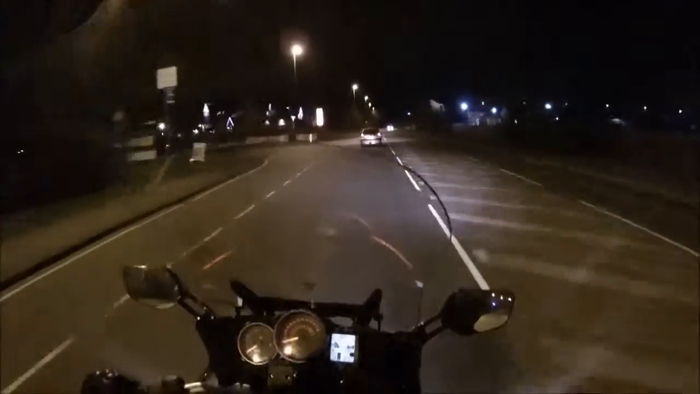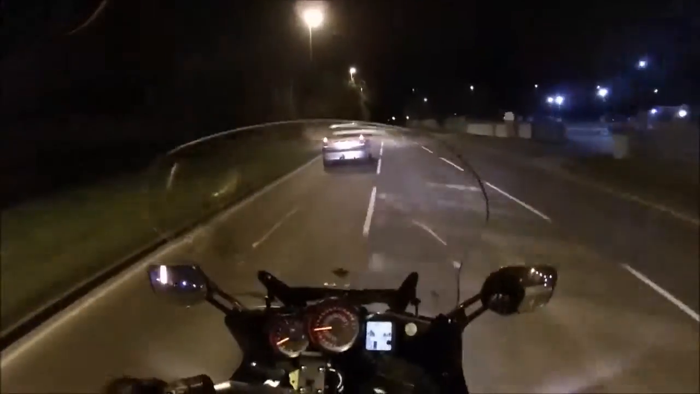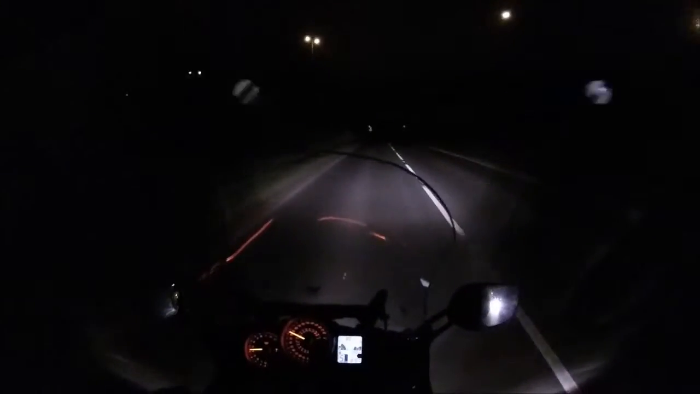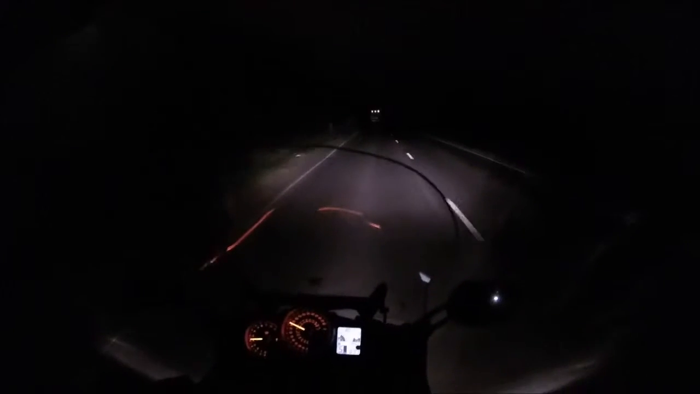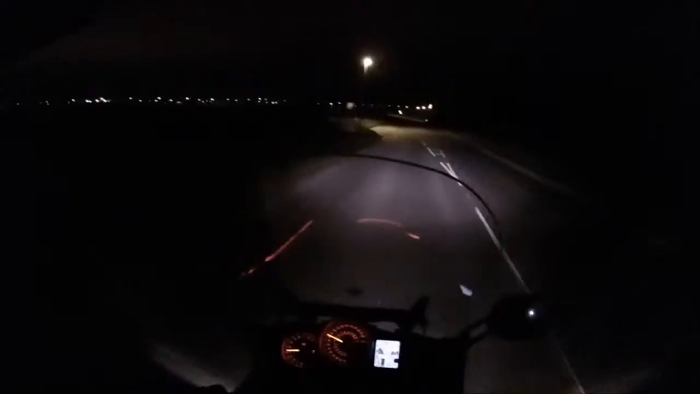Bring the screen up a little bit. Alright, and clear behind, let's go. Tell you what, the lights on this FJR are brilliant. They're just standard H4 halogens, but this is main beam, and it's absolutely fantastic. Best set of headlights I've ever ridden behind. That's on dip, not much worse. We'll just go up to the roundabout and pop back, as I've got to feed Kim, and I haven't had anything to eat either.